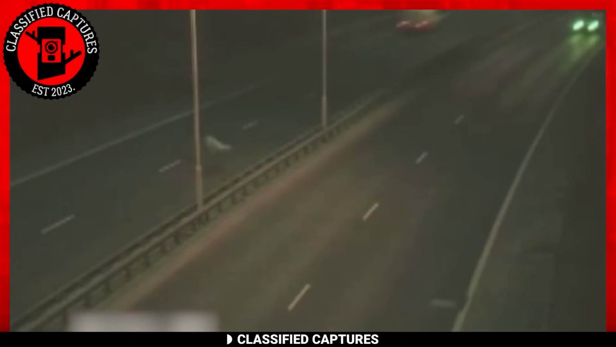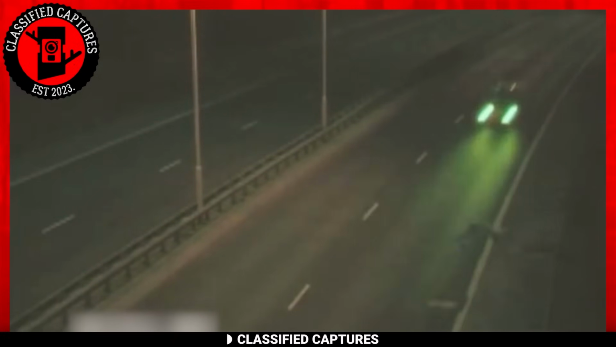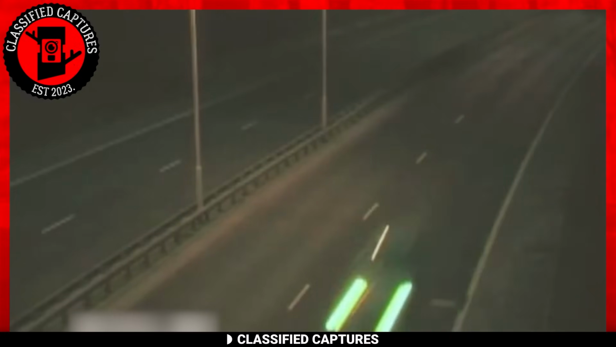This creature appeared to have 4 legs, long limbs, and a tail, but what set the paranormal bells ringing was its ghostly and ethereal appearance. What's even more bewildering is the lack of reaction from the passing cars. Normally, you'd expect drivers to stop or swerve to avoid any animal, but it appears that none of the drivers even registered the presence of this mysterious creature.